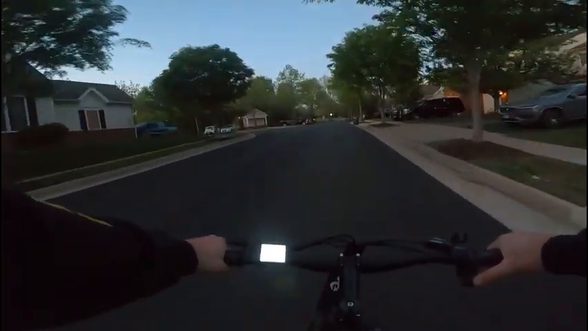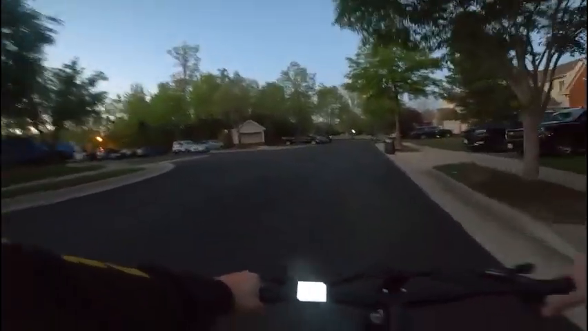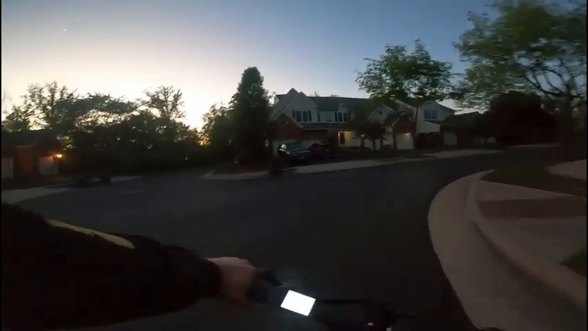I like it on odometer. Tells me the mileage, which I love about this bike. Absolutely love the fact that I get to see how many miles.